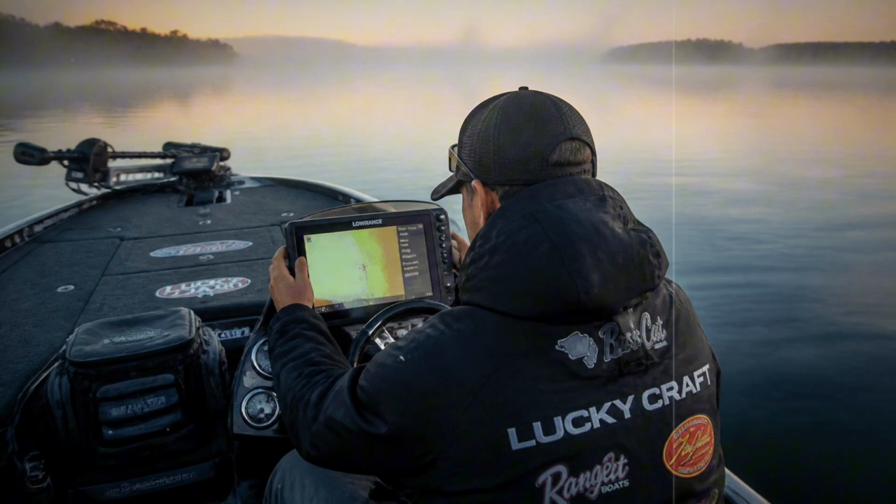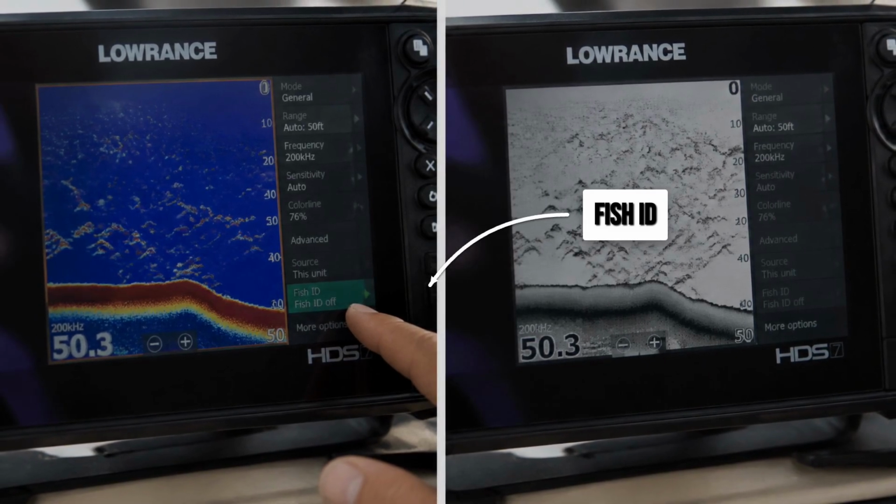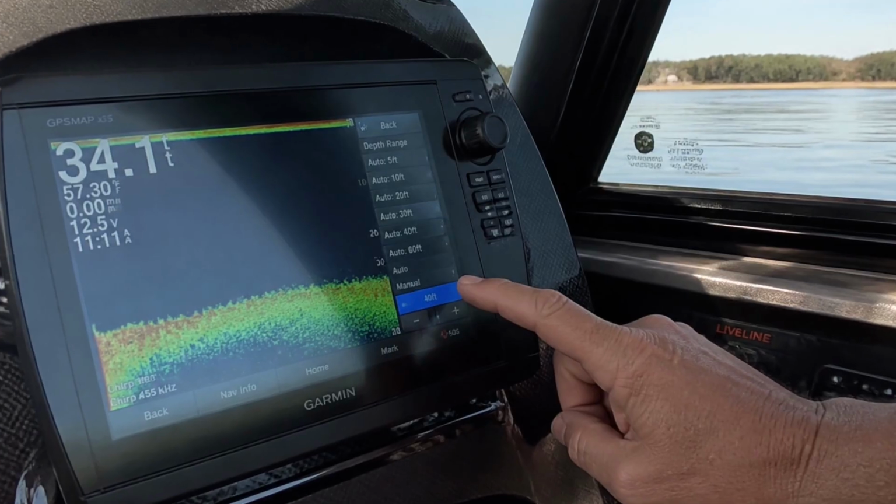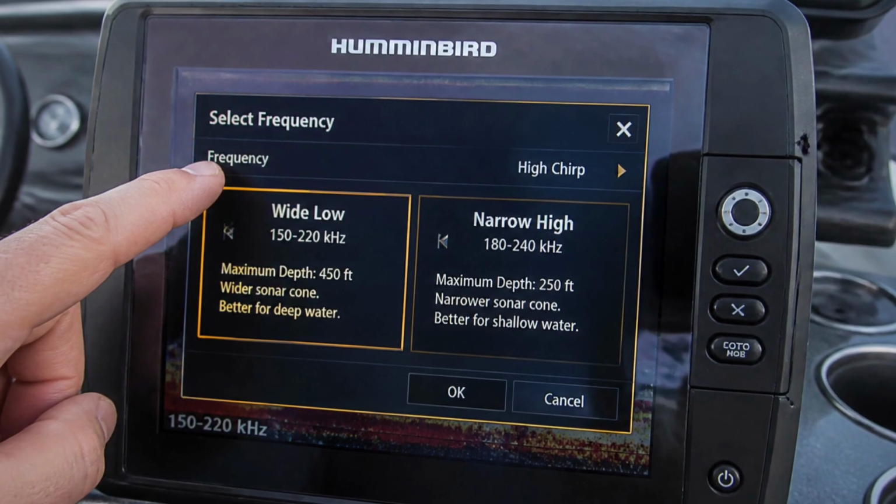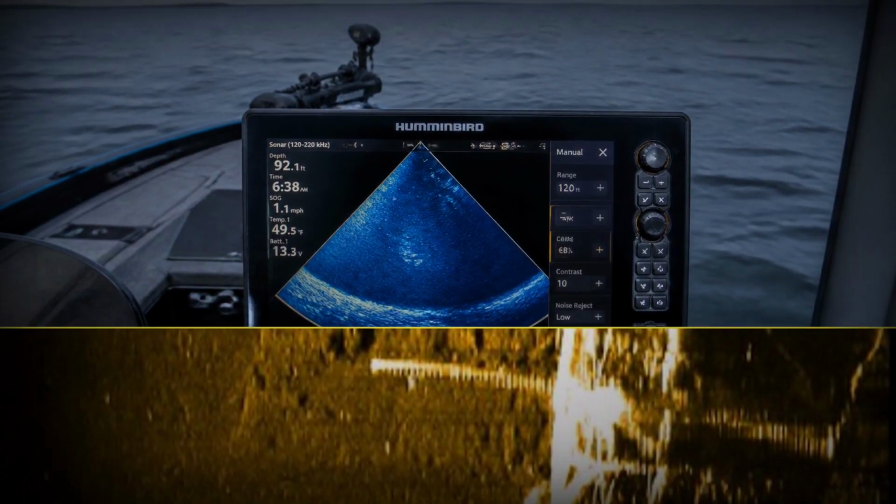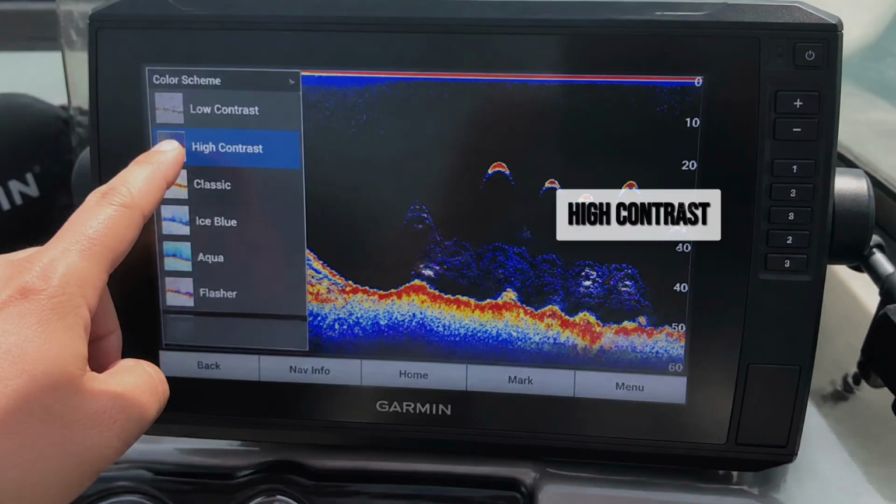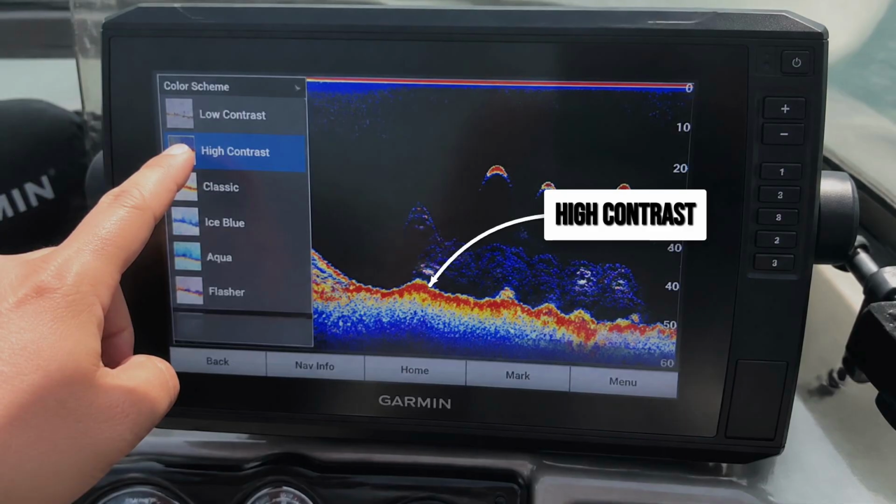So here's the exact order a tournament angler uses to set up a unit they've never touched before. First, kill fish ID, so you're reading reality instead of a cartoon. Second, take gain off auto and nudge it to that just before busy sweet spot. Third, set your depth range by hand to the water you're actually sitting in. Fourth, pick your frequency for the job. Wide and low to search deep, narrow and high for detail up shallow. And fifth, switch to a high contrast color palette so the faint marks jump out.